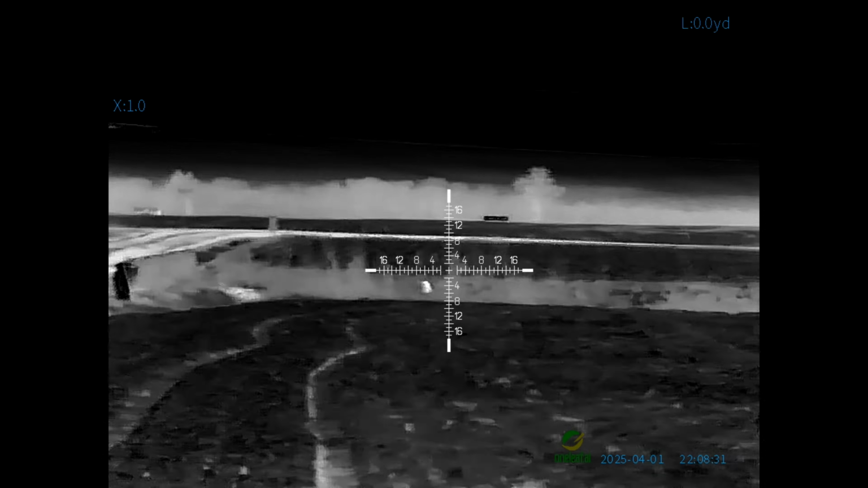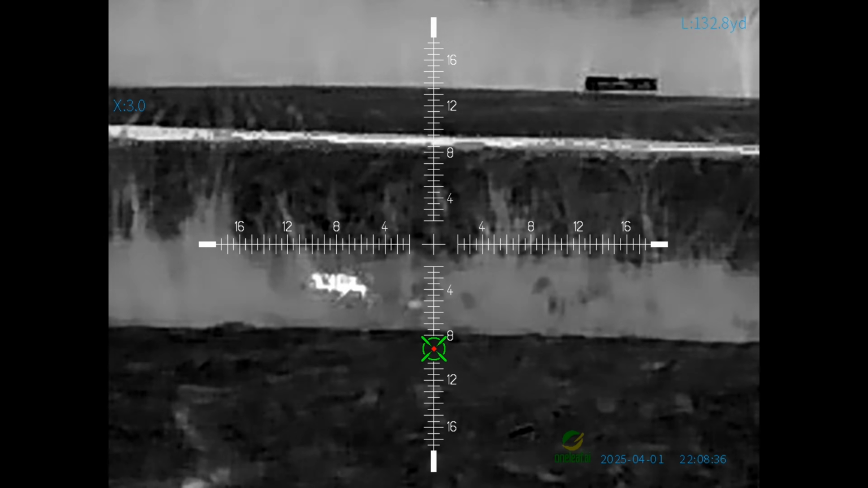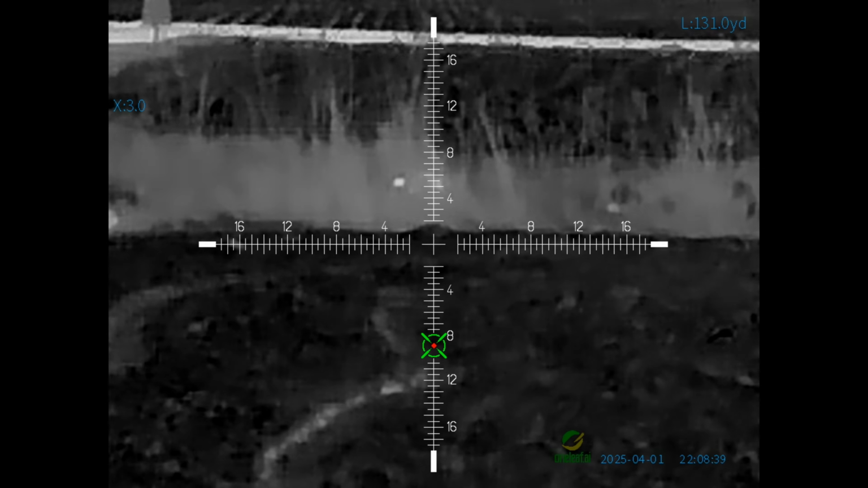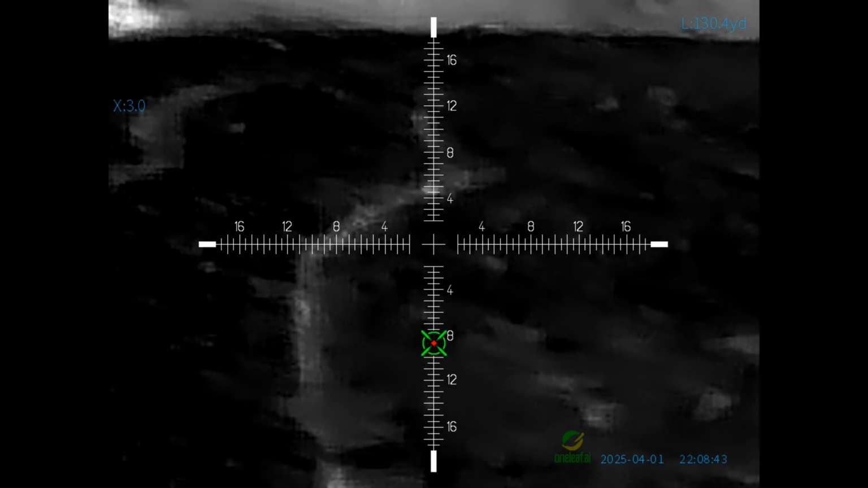So now we're at a new location here, and pretty plain to see that we got a cat down there. I kicked on the onboard rangefinder. It said about 130 some yards. So there is a feline out there, a household cat, about 130 yards.